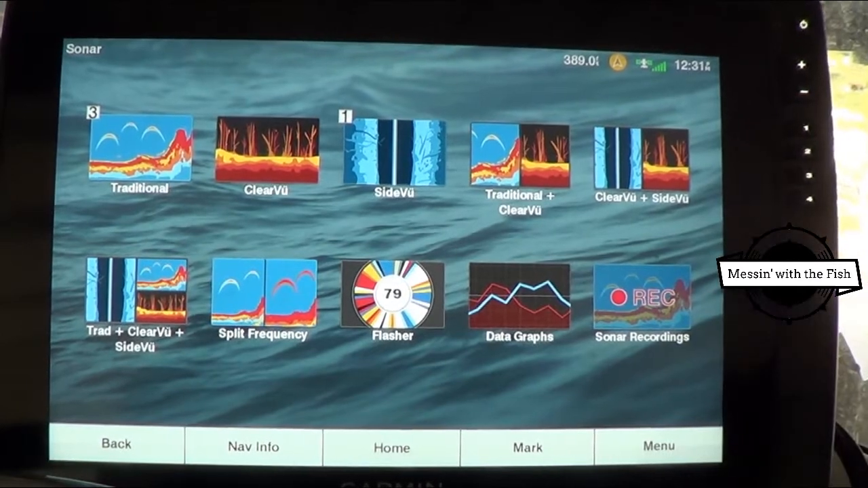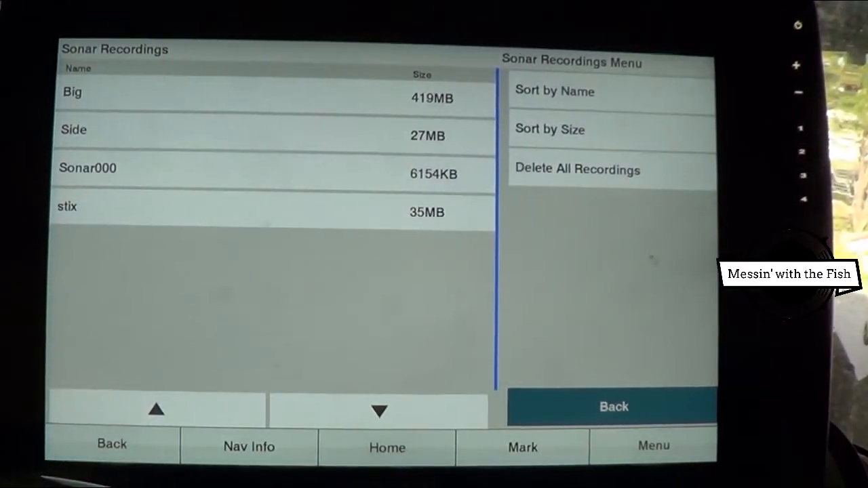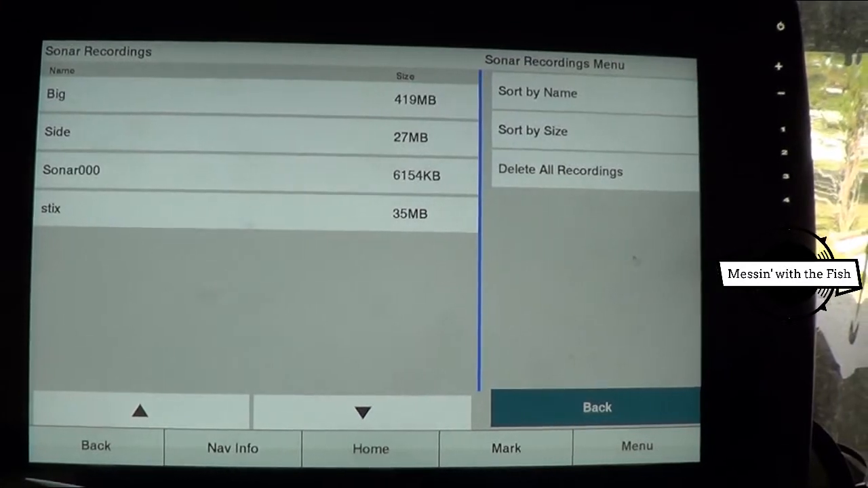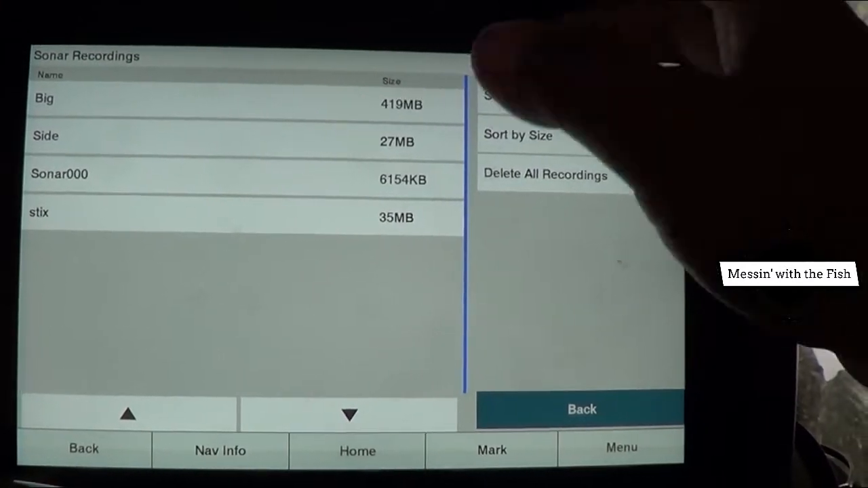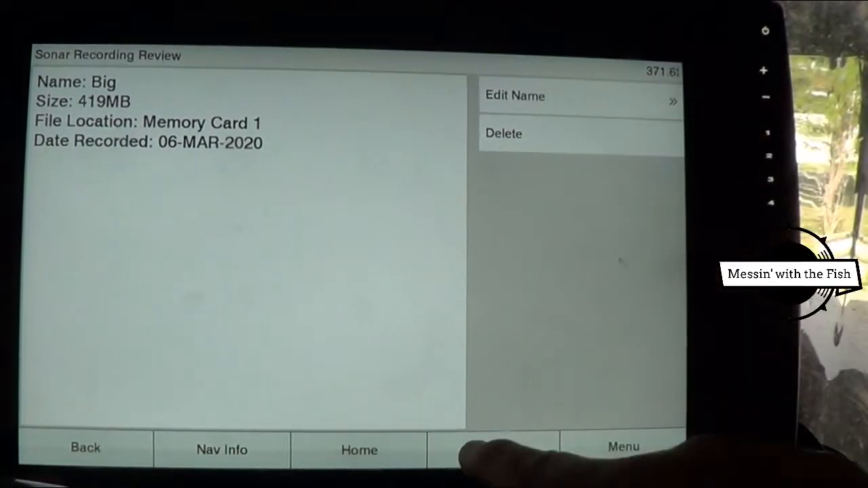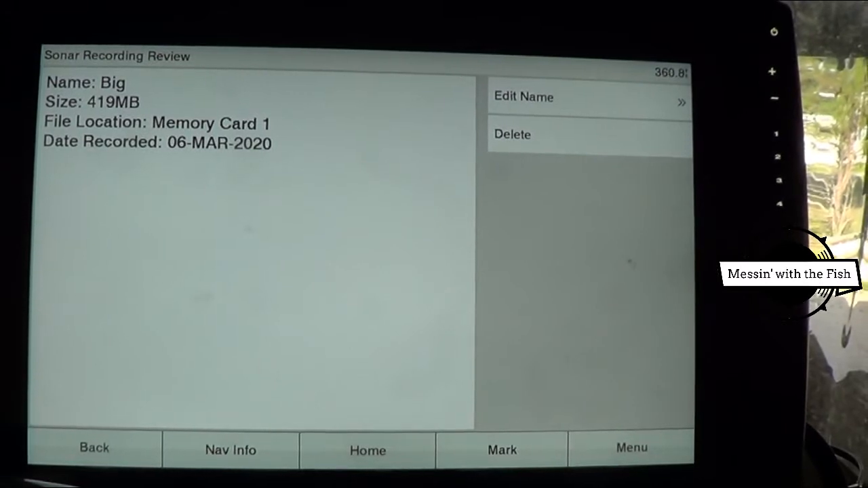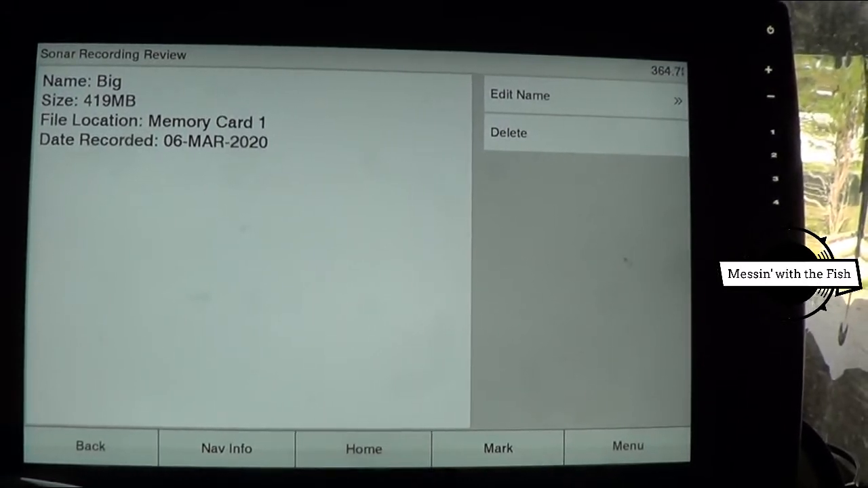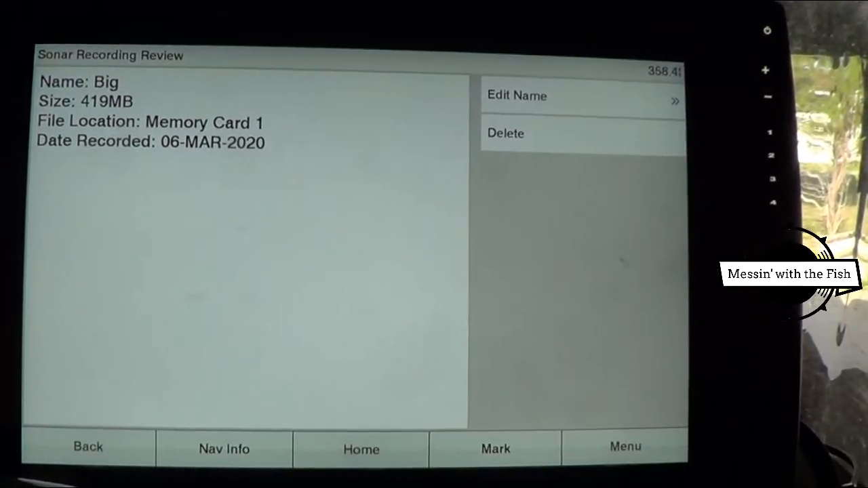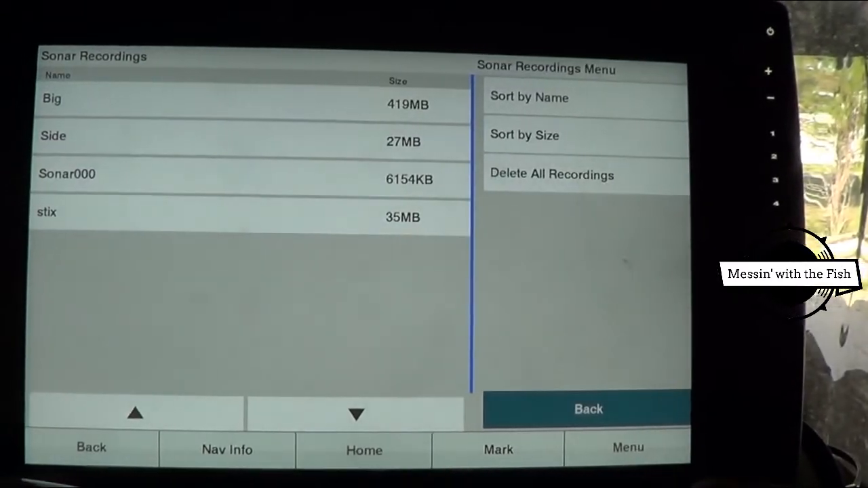And sonar recordings. Okay. This is some recordings that I did, and I'm still working on this, trying to figure it out. But, you know, if you go in, I did some recordings here, and if you go in and you open it up on your computer, you can go in and view these. Again, I haven't done that yet because I was familiar with using ActiveCaptain, the helm, which made it super easy to do.